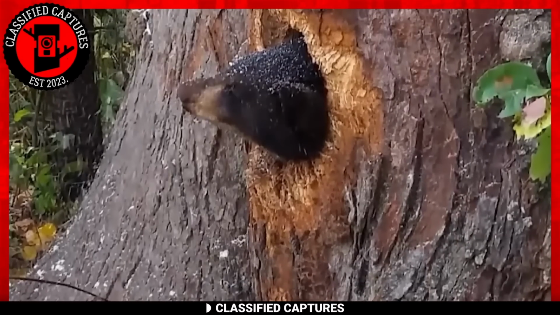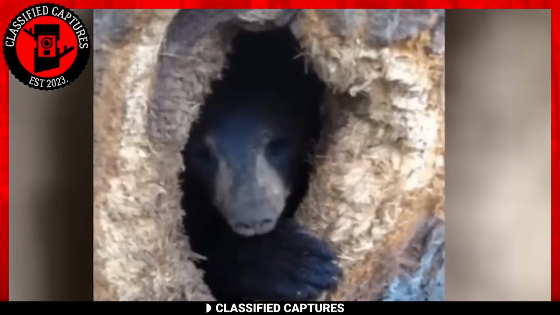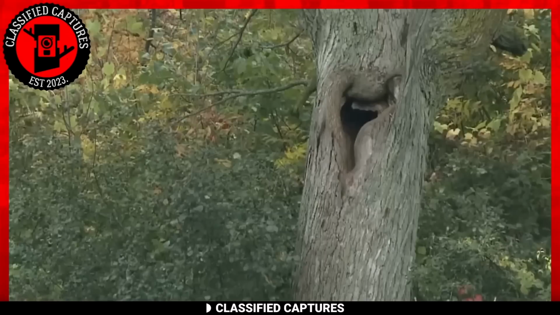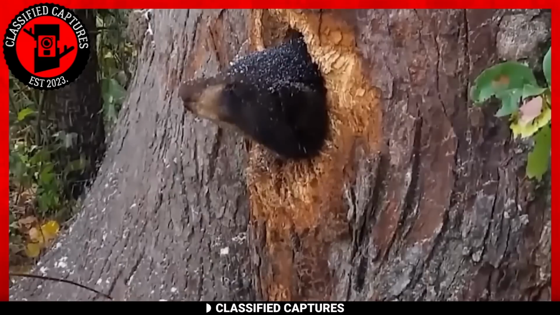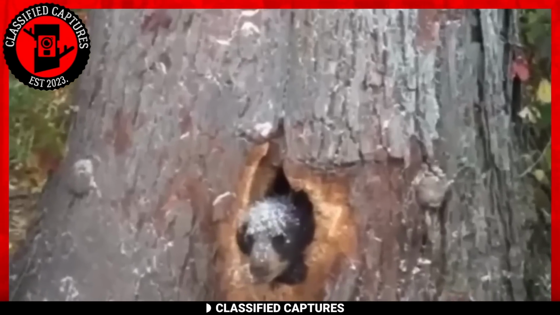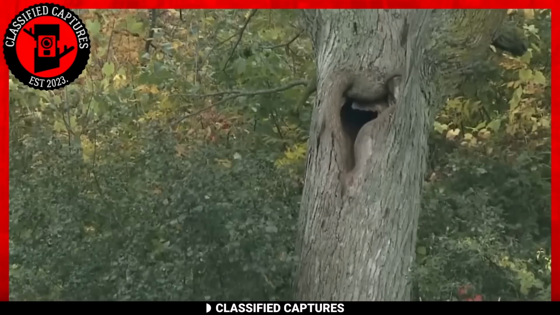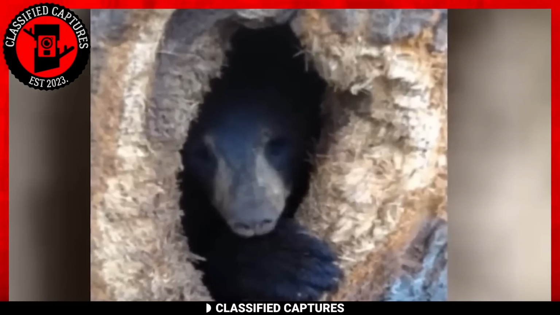I guess this footage is the classic example of a hide-and-seek game gone wrong. These two bear cubs were playing in a tree trunk that had a huge hole in it. The hole was big enough for the cubs to fit in, but unfortunately they got stuck. The scared cubs let out cries for help, most likely hoping their mom would come for them. She never did, perhaps because she didn't hear them or didn't know where they were.